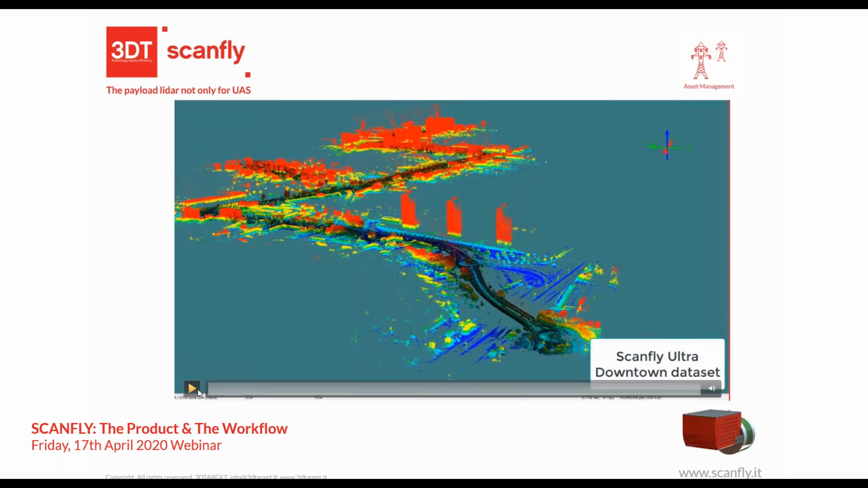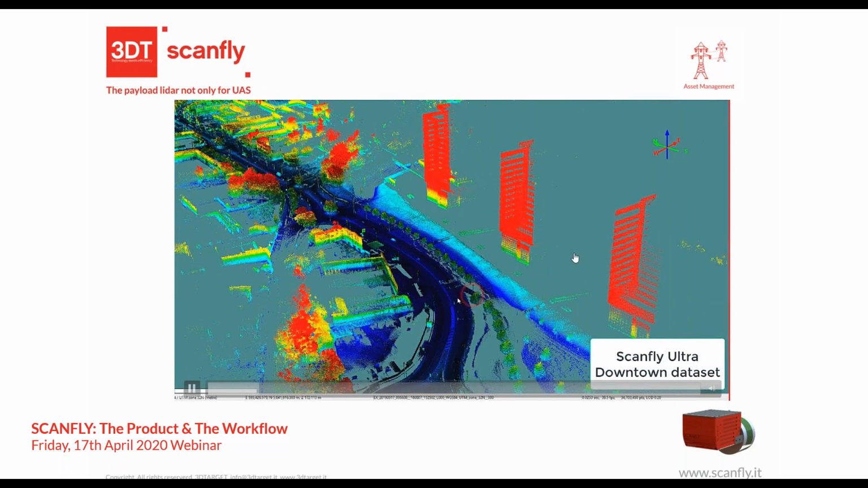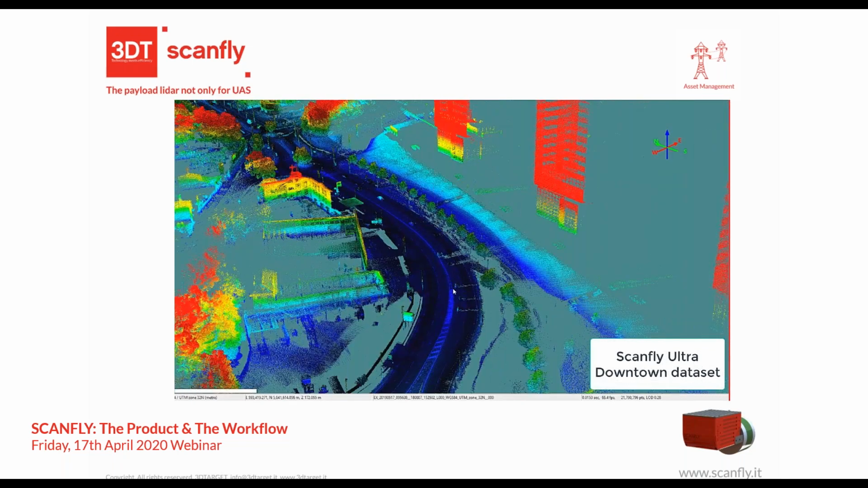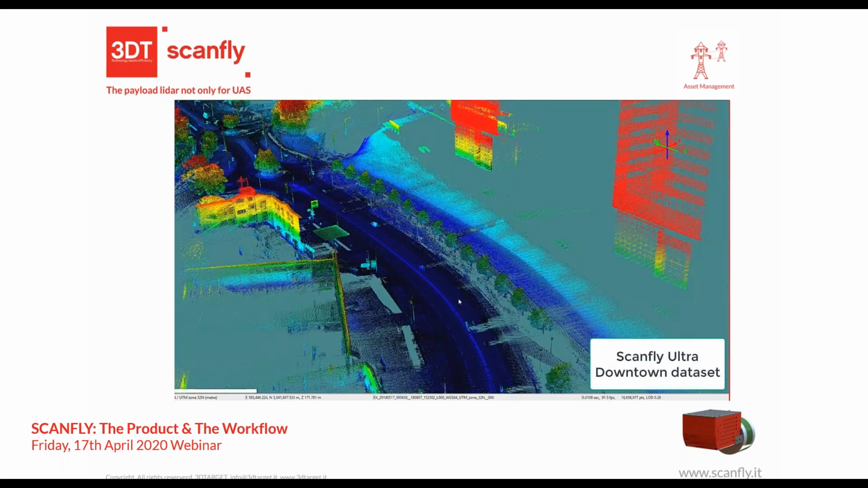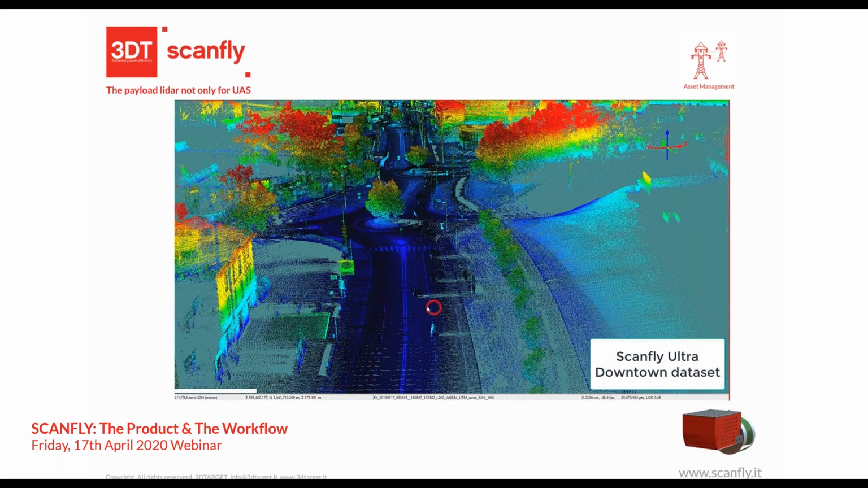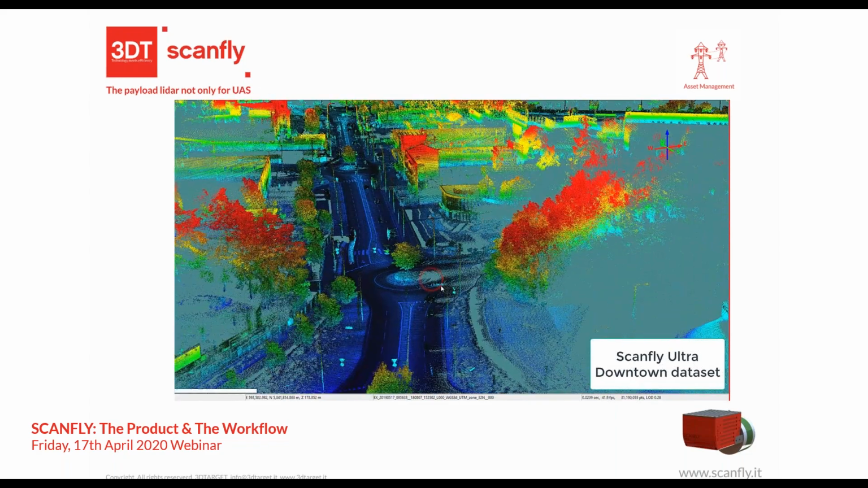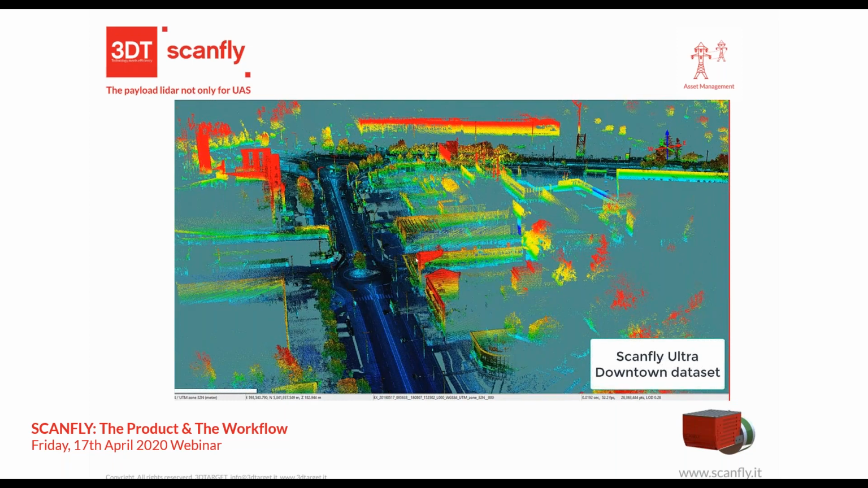As an example, you can put your system on your car, and you can make a downtown survey. I think this is a survey made in 15 minutes. So you can navigate inside the survey. You can see a very detailed survey.